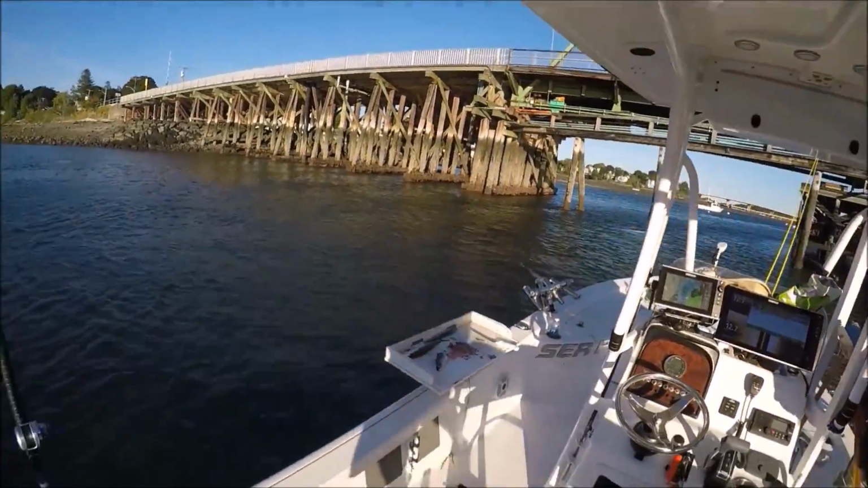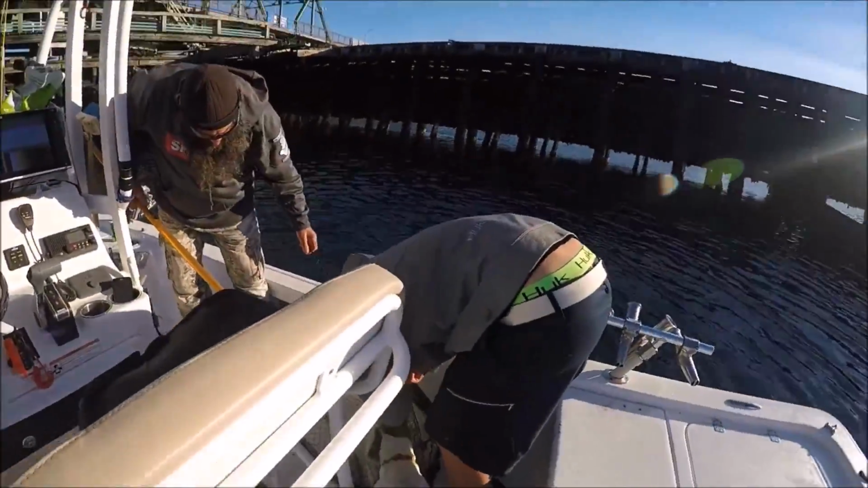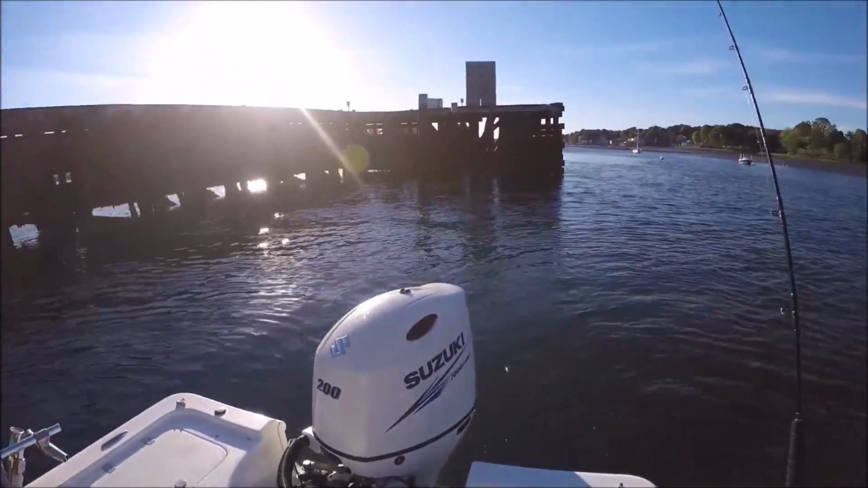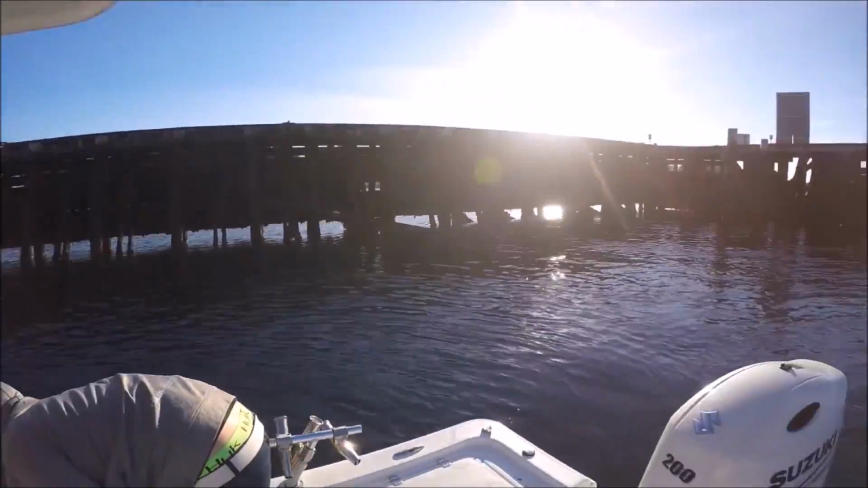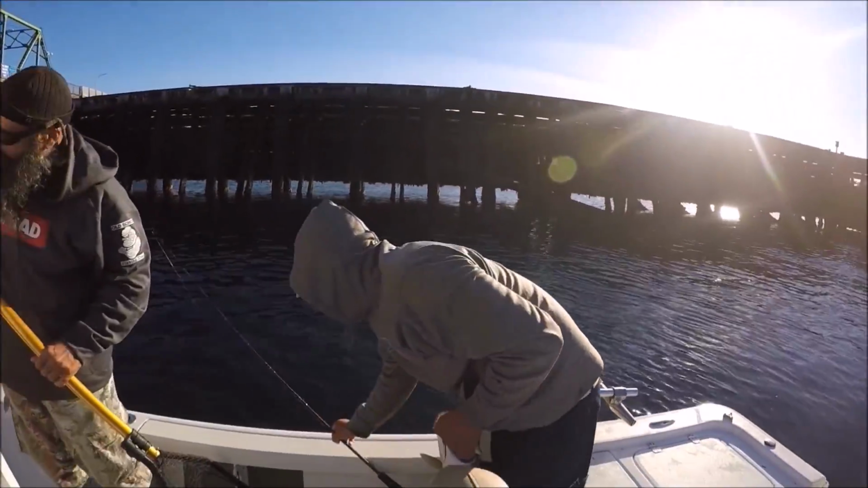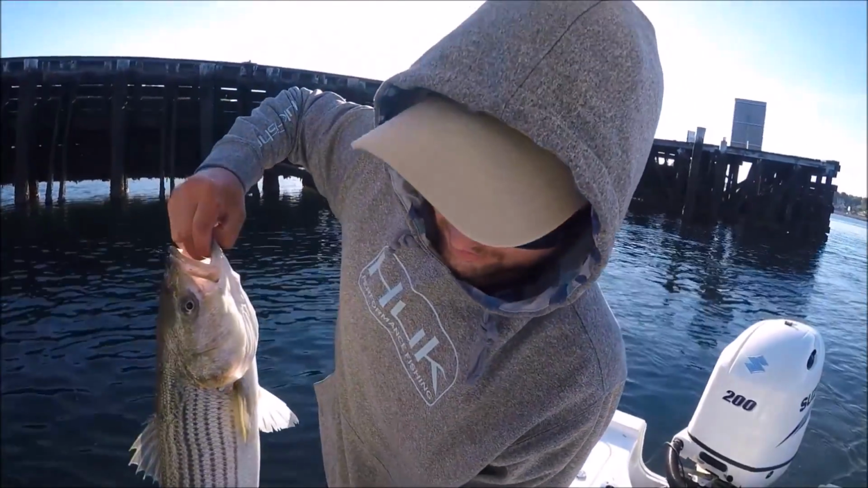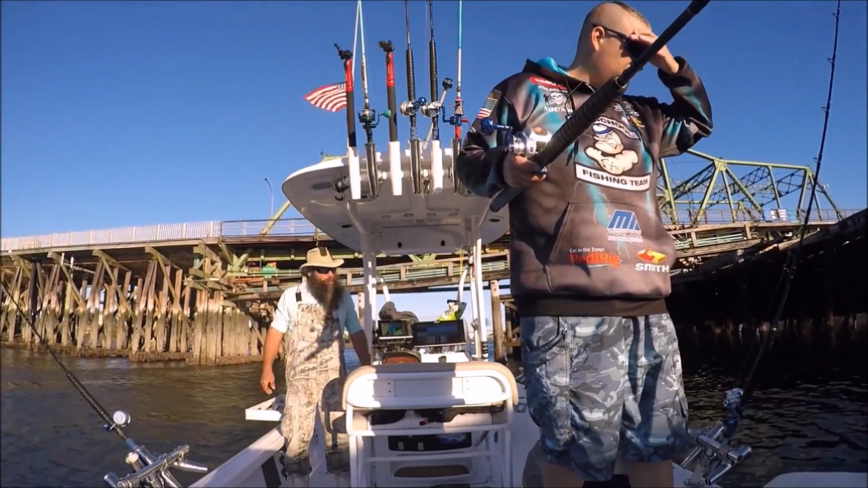There we go. We came in here and we were marking those fish. I'm not kidding. We weren't marking anything over there. We came back in this little tiny pocket. The GoPro makes everything look big. We are close to this. Pretty fish, man. Ain't giant, but that is a fun fish to catch back in here. Yeah, he's very angry.